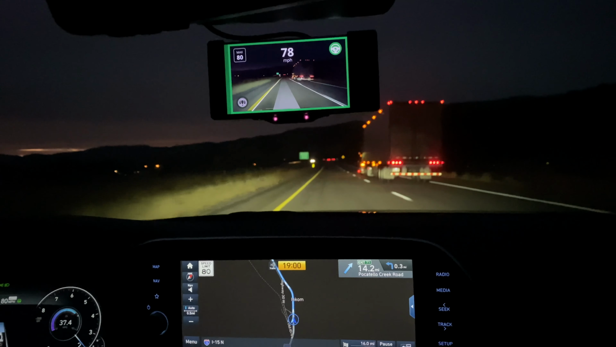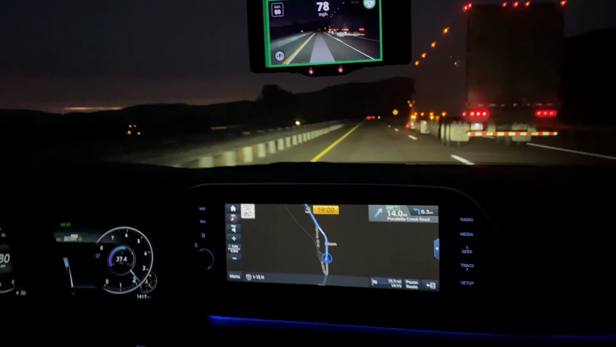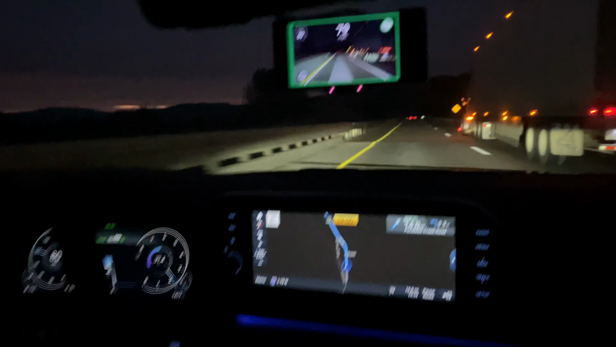So, yeah, it's pretty cool. So now we're on a straightaway, just passing a semi. It's a pretty good turn right up there where those cars are ahead.